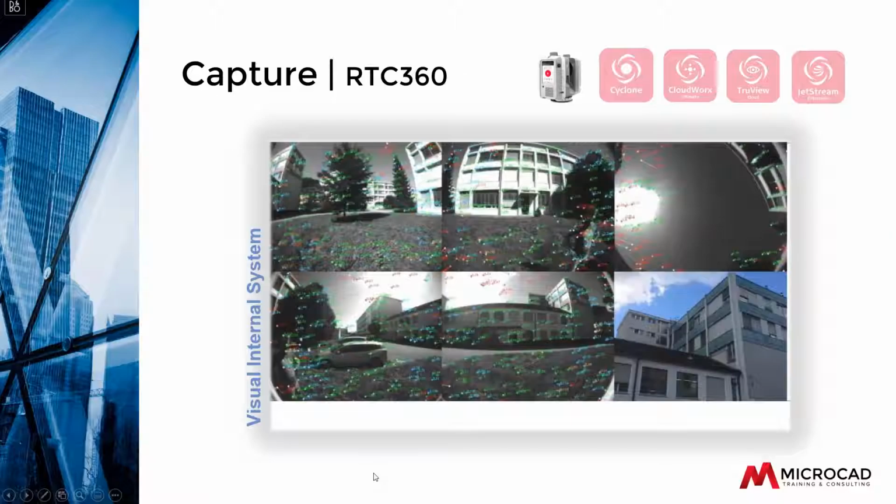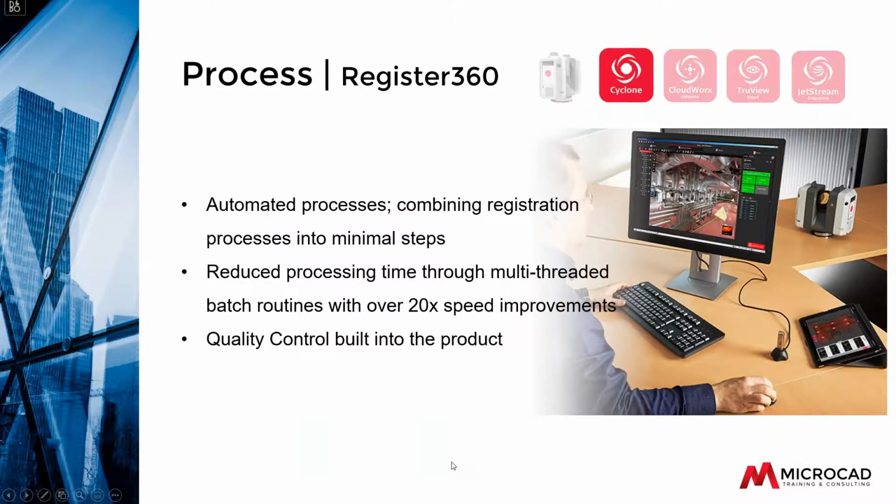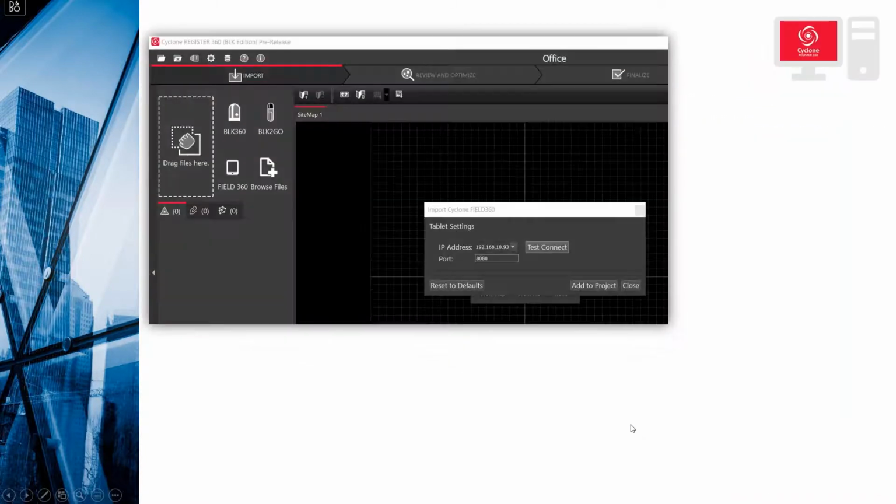So coming back to the office, we would use one of the registering softwares that come with the Leica solution, which is Cyclone. Cyclone comes in many flavors, but Cyclone Register 360 is the latest, and makes it very easy to register the cloud. It is a multi-threaded application, so it's very fast performance-wise on the computer. And it has capabilities that are not available in other applications.